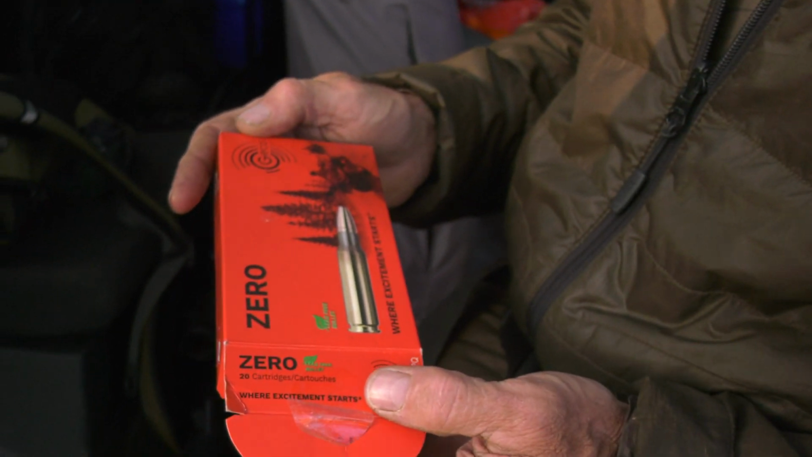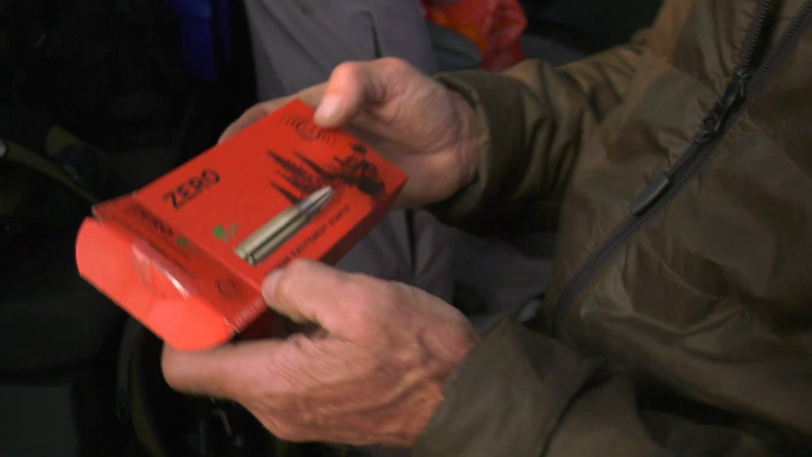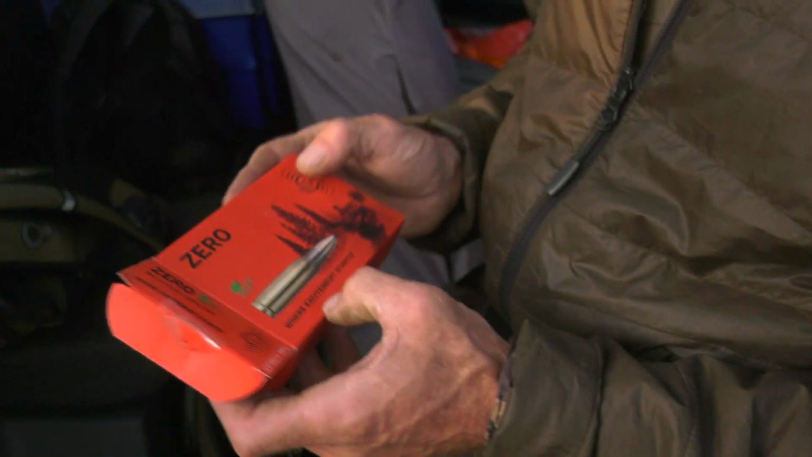But it's where excitement starts, Tim. What do you mean? Read the box. Oh yes, yeah. Shaking, got buck fever already.